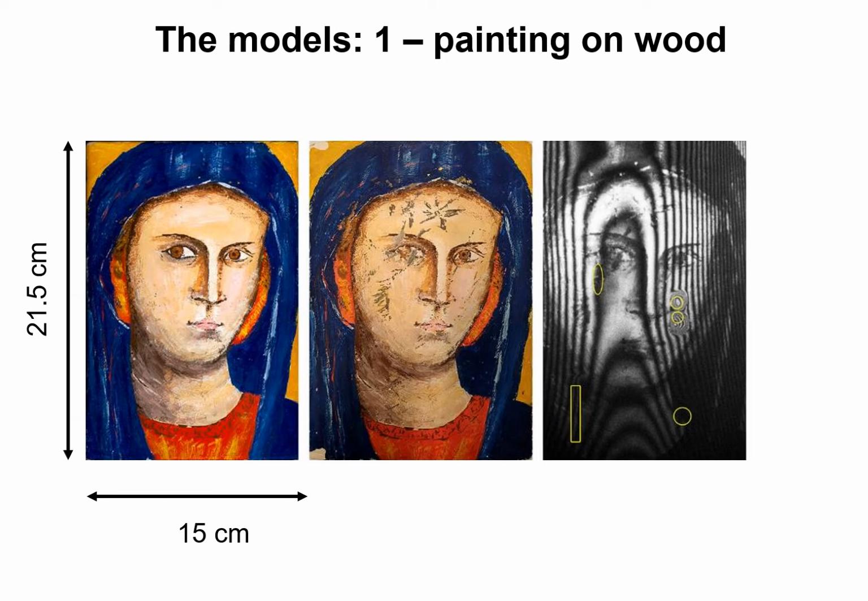Laboratory models are instrumental in artwork diagnostics because they are realized with the same techniques and materials as original artworks, but they also include typical defects whose nature and location are well known. The two models used in this work, the fresco and the painting on wood, were made in our laboratory between 1995 and 1998. Both models degraded with years.